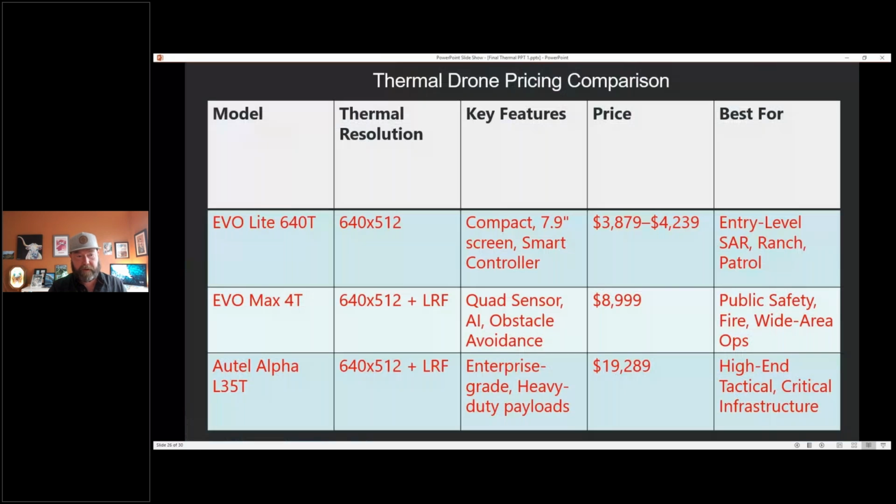And this is just a comparison of the drone pricing. I already went through this, but I just wanted to give you a visual, so you can have a side by side. You can see that the thermals are 640 by 512. You can get the 7.9-inch screen, that's the bigger one.